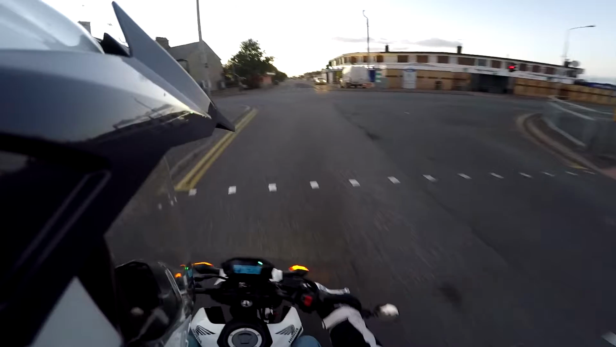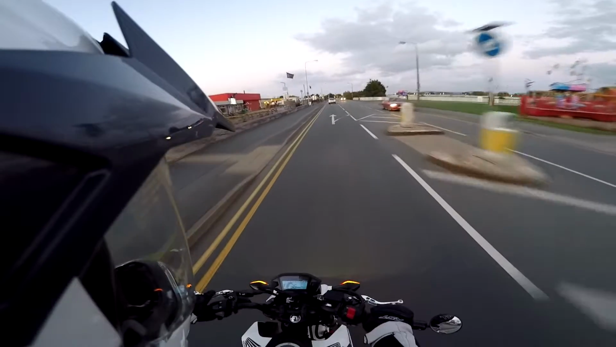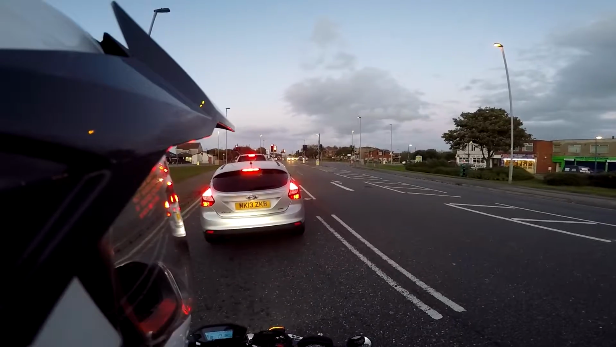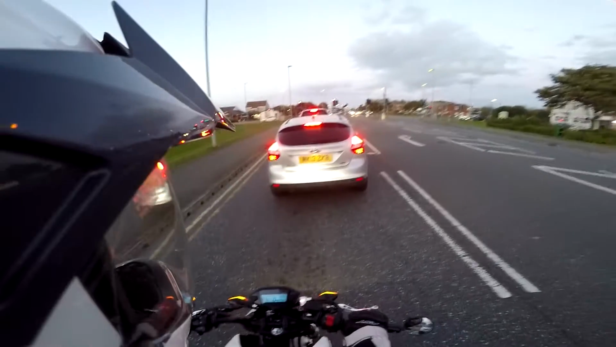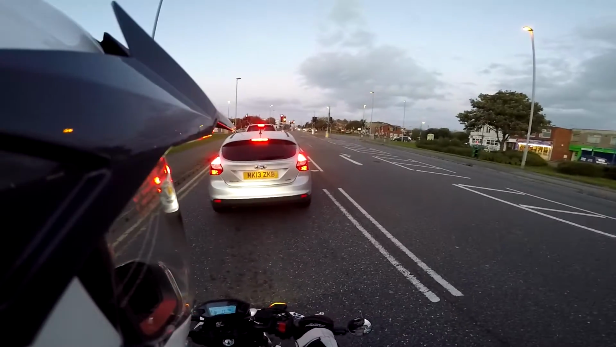I'm not quite sure what the visibility will get like on the camera as it gets darker, but hopefully it won't get too bad. So the wind's quite chilly. 2 days to go. 2 days till I get my exhaust and handlebars and hopefully tail tidy. And this bike's gonna look awesome. Why are nights like this always windy?